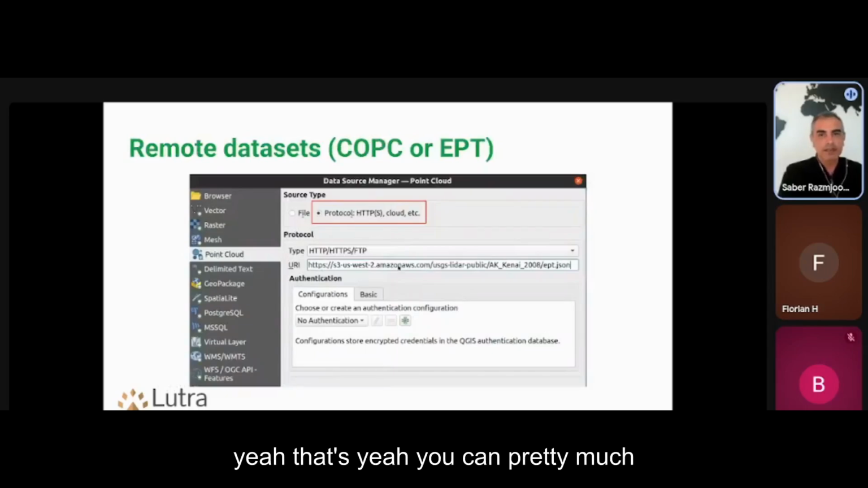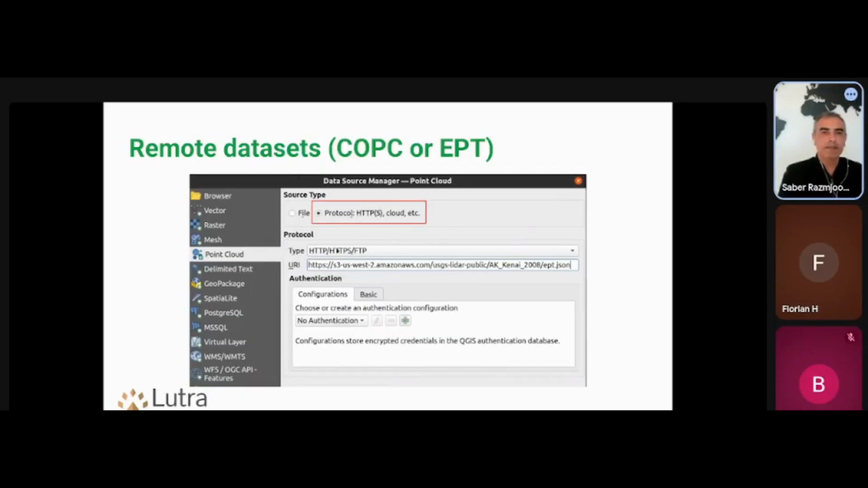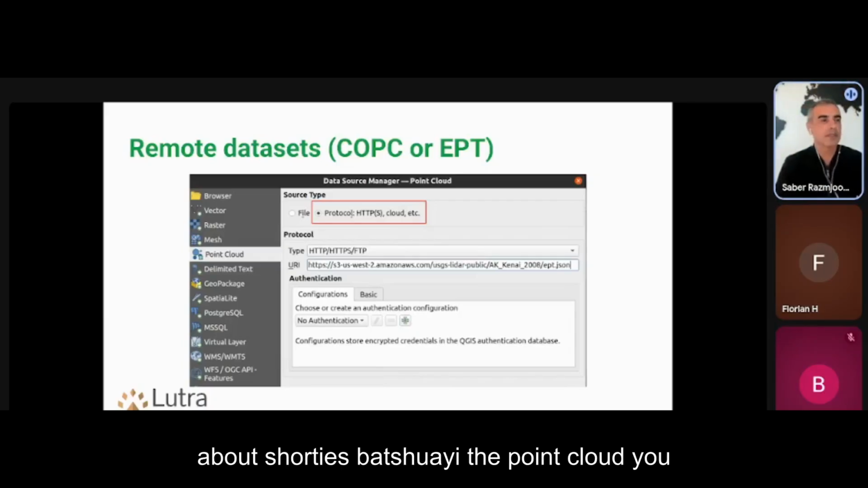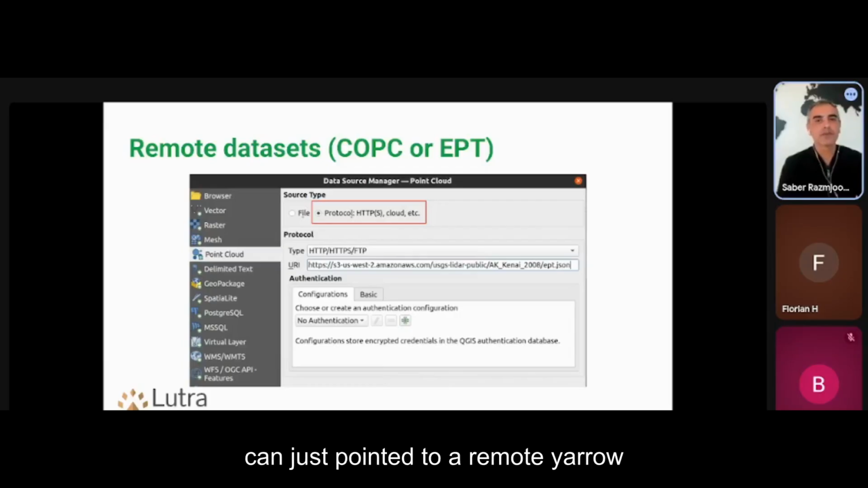You can pretty much point QGIS to a remote COPC, EPT, or another format which I'll quickly talk about shortly, a virtual point cloud. You can just point it to a remote URL and it will fetch and render your data.